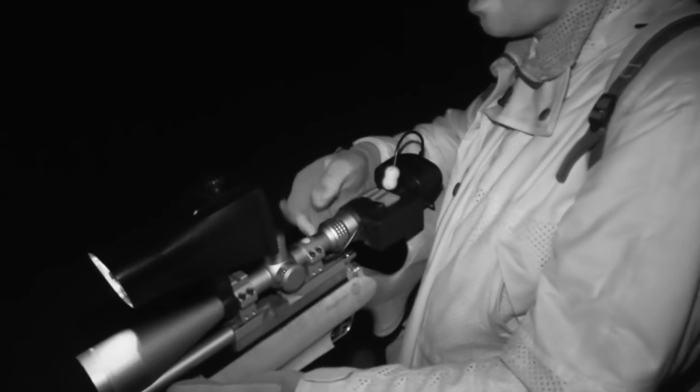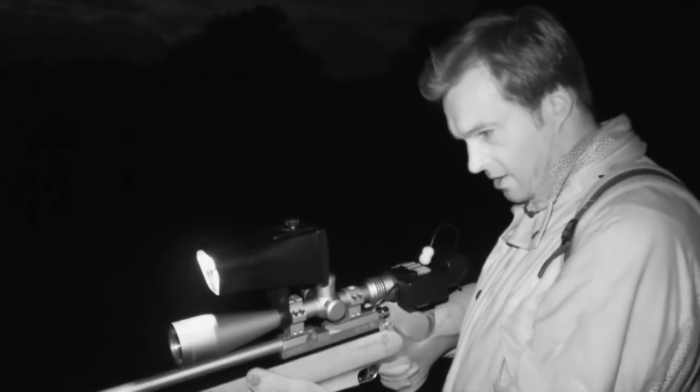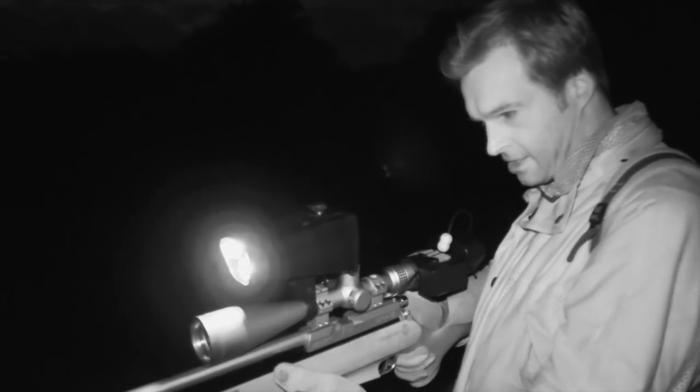Right, you can buy very good infrared spotters and binoculars for scanning the fields up ahead, but it's another thing to carry. So what I tend to do most of the time is just switch on, wind the scope magnification right down to get a slightly wider field of view, and then just look through the Nite Sight screen, looking through my scope to check out the fields ahead.